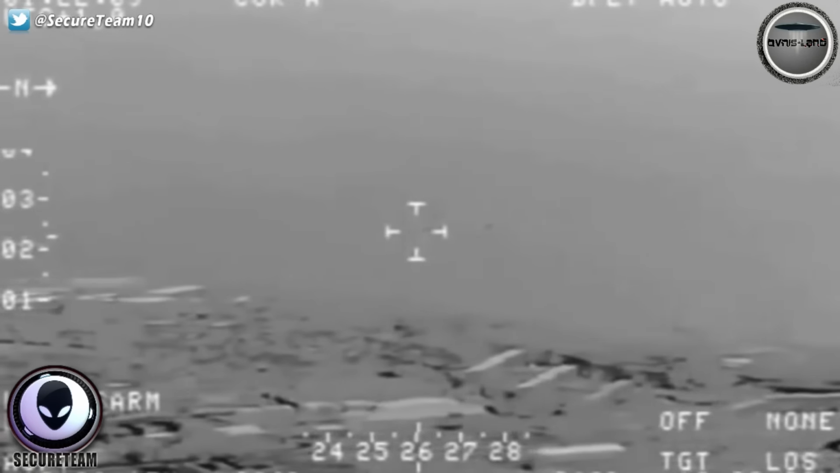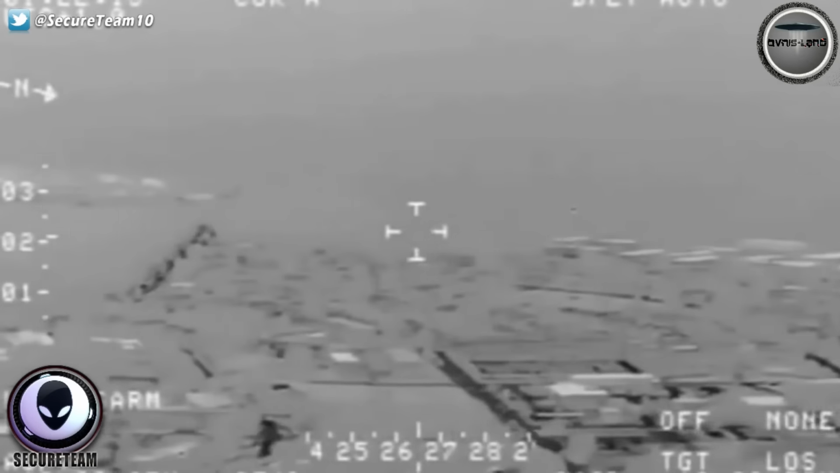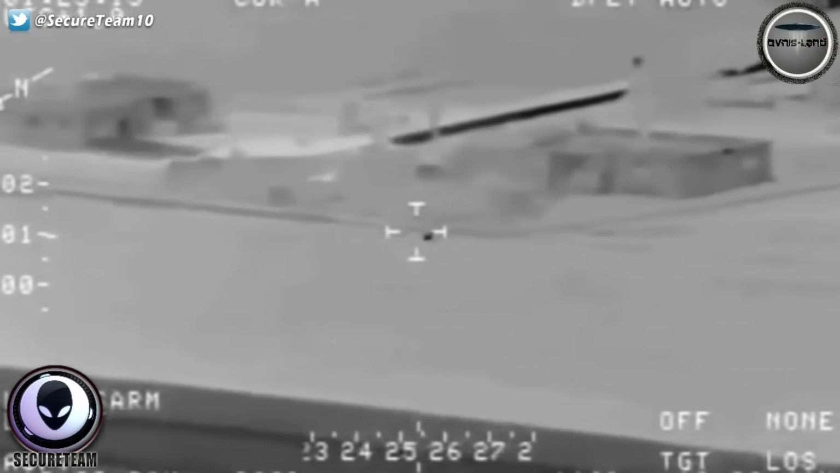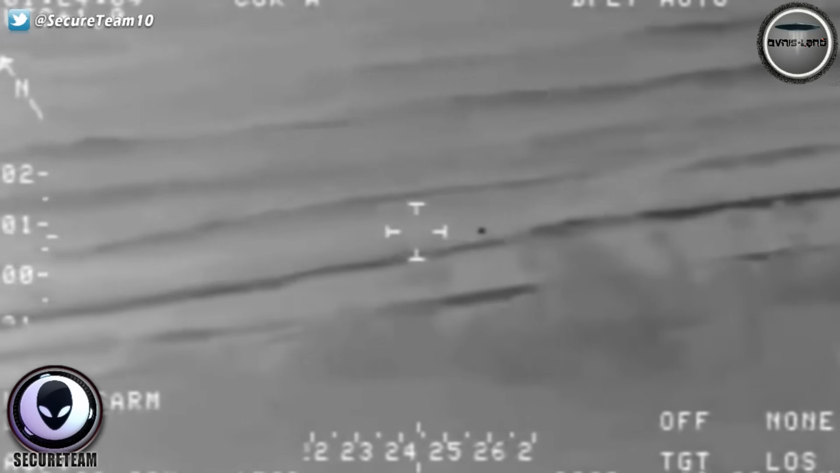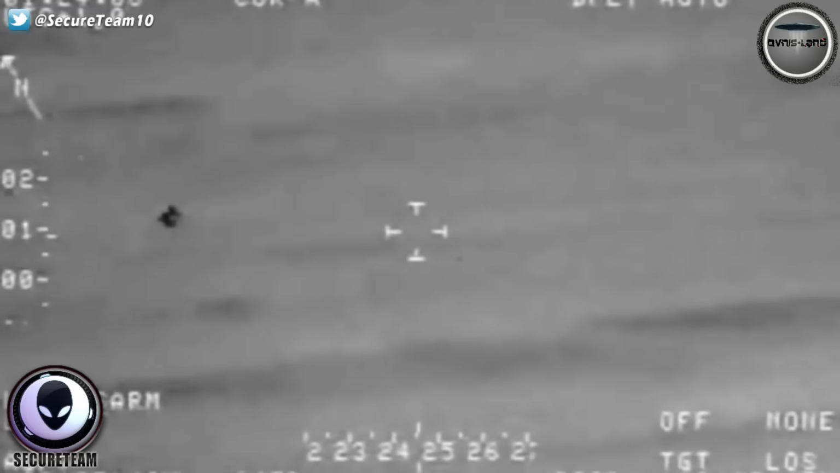Forget what's in our skies. I mean, these things are everywhere. And we've had some other thermal videos. We had the UFO that appeared on the Department of Homeland Security's video feed that you're seeing here, where this object, what can only be described as an alien object, and the reason I say that is because this thing flies up over the ocean and at one point dips down under the water.